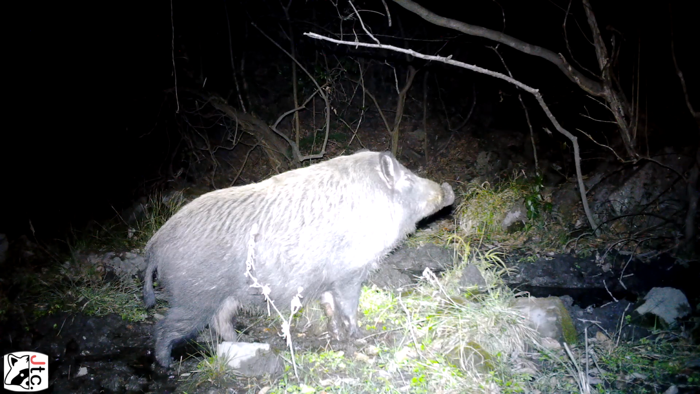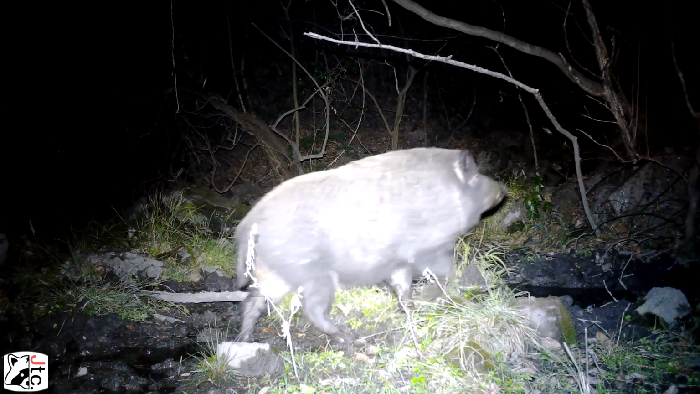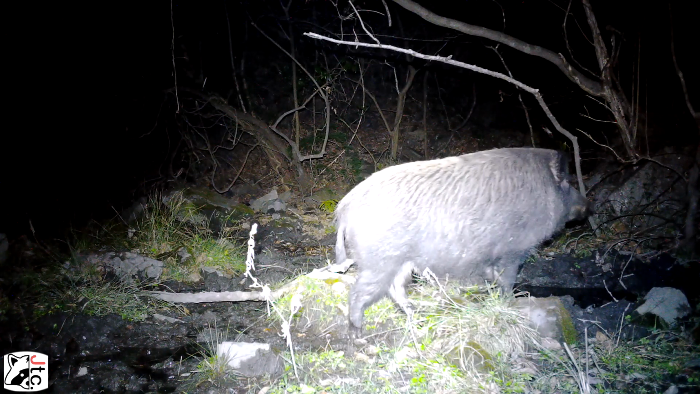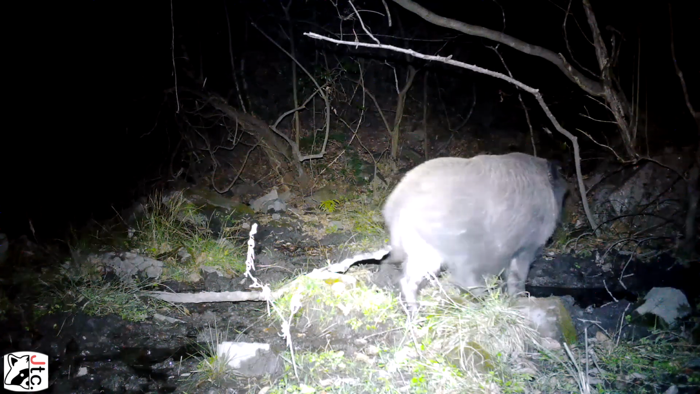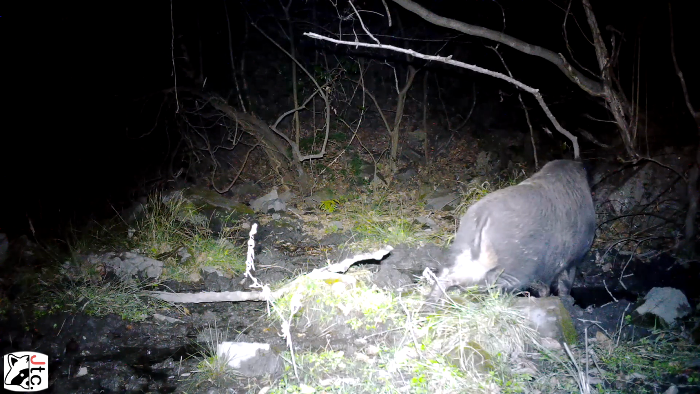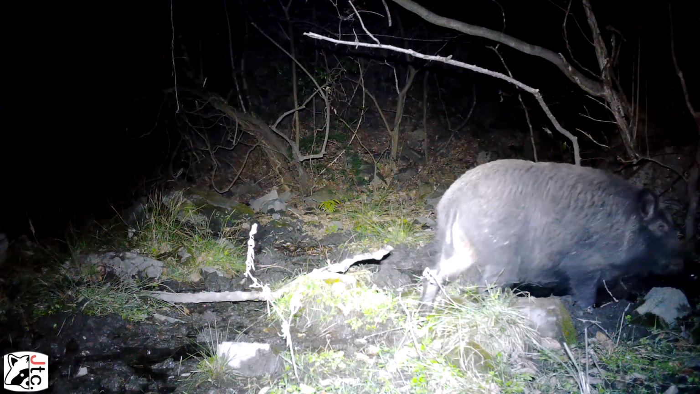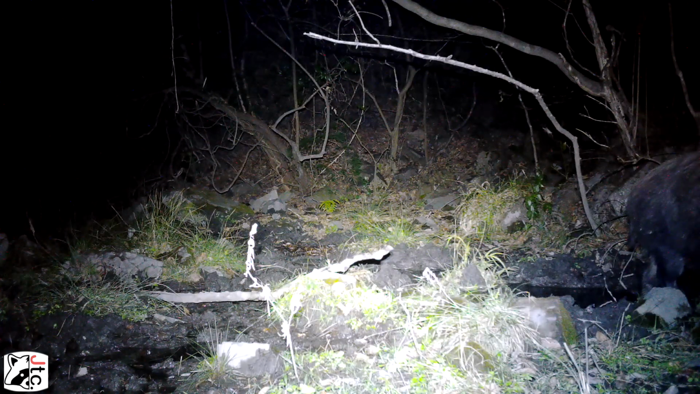But this spot is a great wallowing spot where the pigs are going to roll around in the mud, and we will see quite a bit of that in this video. He is just sniffing around, sniffing the trees, seeing what he can smell. The wild boars' noses, their sense of smell is their best sense.